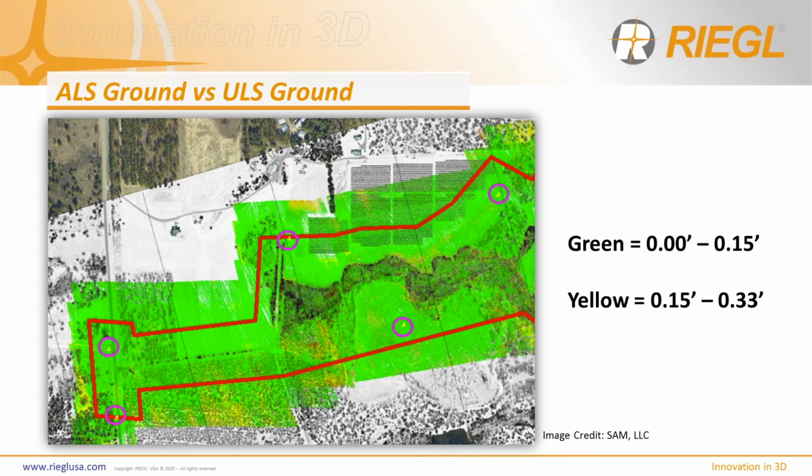Okay, so our assumption looking at our ULS flight plan, with all of the different missions and all of the different flight lines, is that there could potentially be a lot more error in between those missions and between those flight lines, with a lower grade POS system at that point. So the next assessment we need to make on our ULS unified data set is how does that ULS data fit or match to our ALS data in between control?